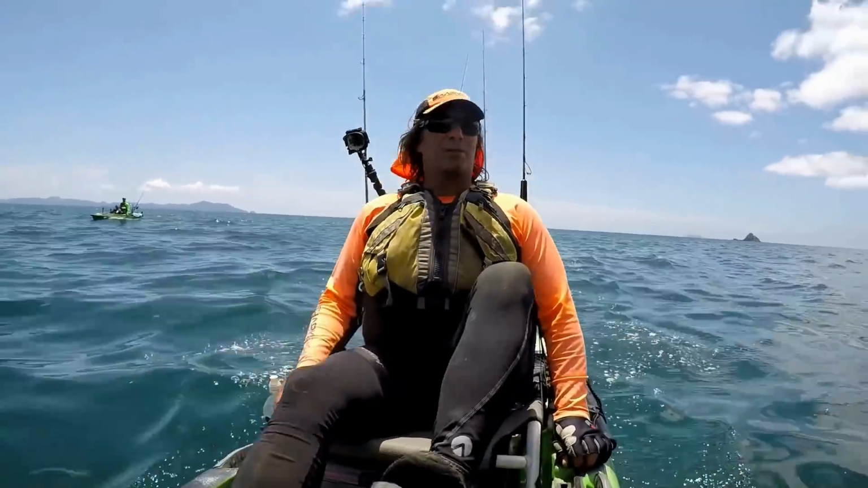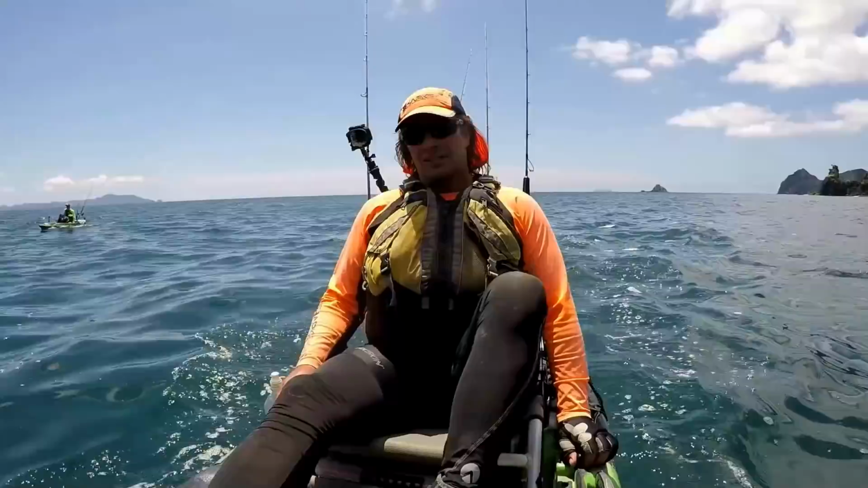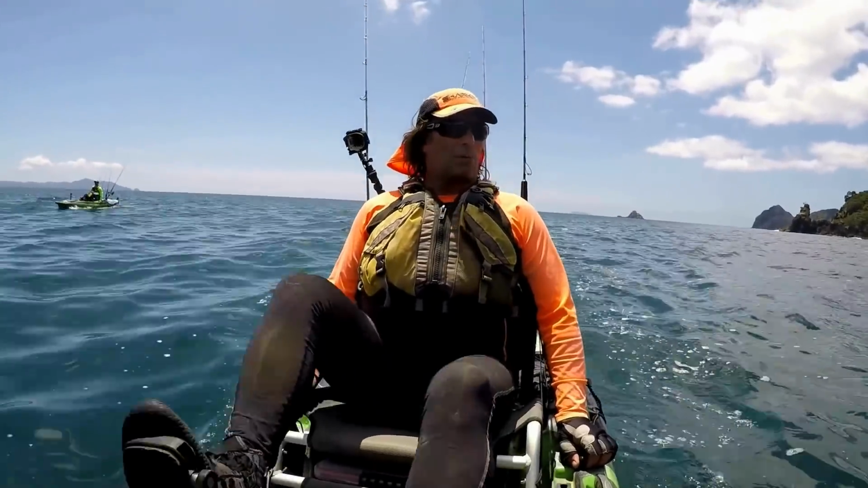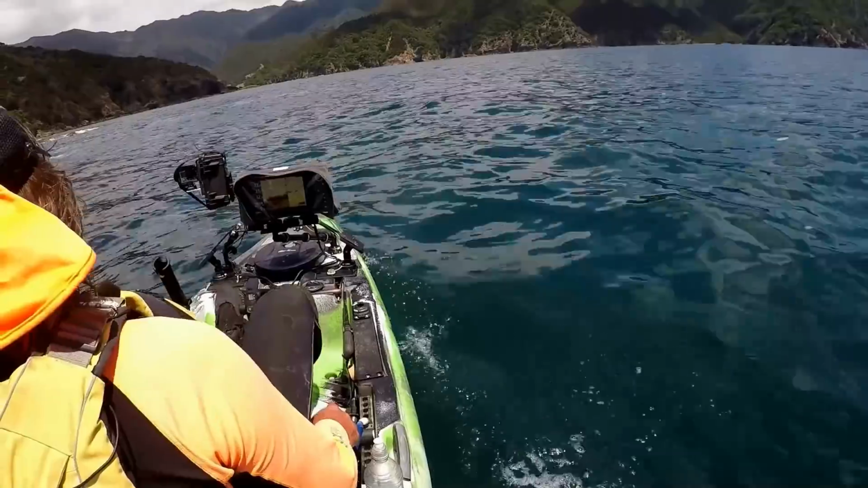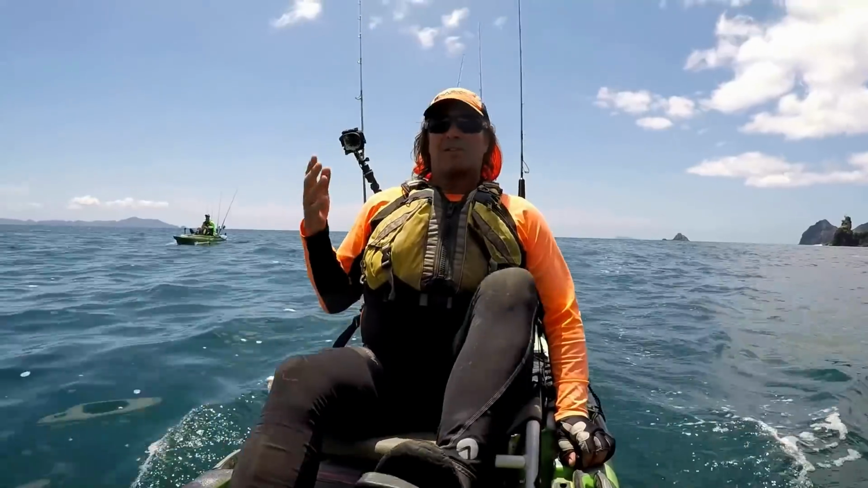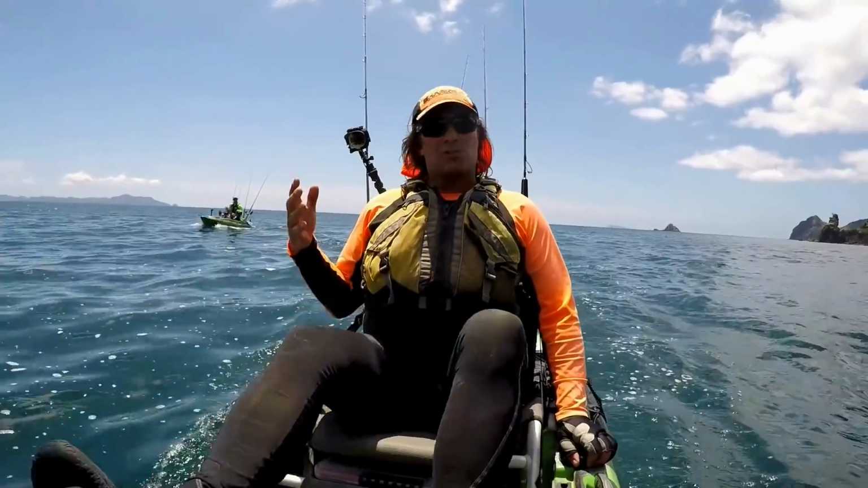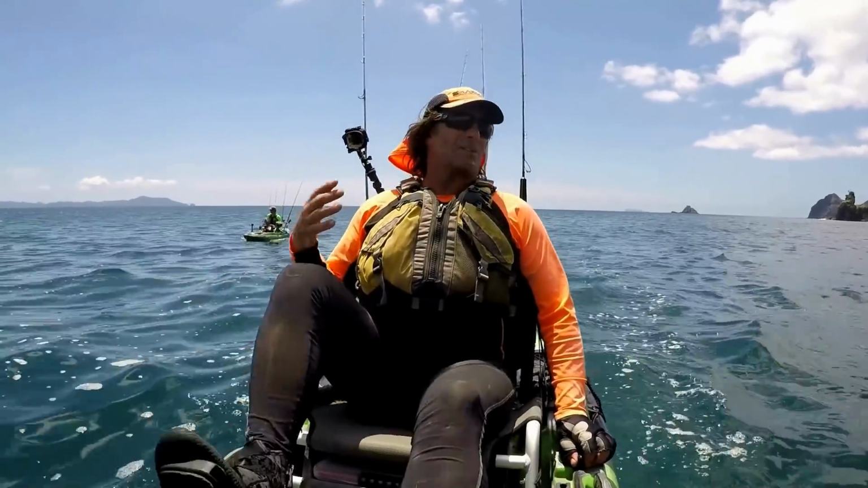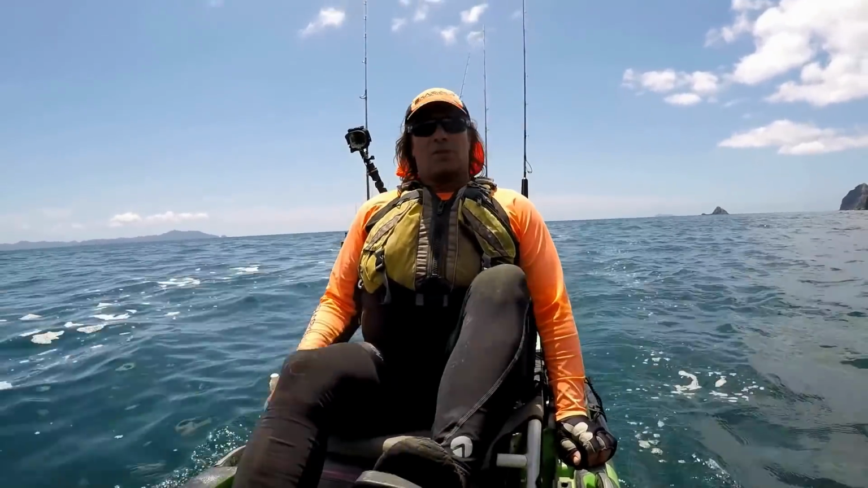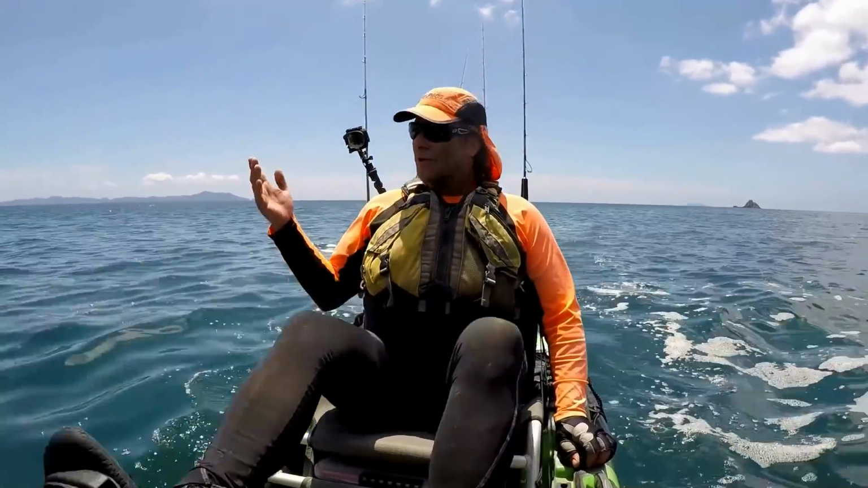Well, heading back now, just coming back into Stony Bay. What a morning. Hard fishing, but that's what happens sometimes. Fish can't always be on the chew, but the whole point of getting out there and enjoying this thing we call kayak fishing is to get outdoors and enjoy everything that Mother Nature's got to offer. We are so lucky in New Zealand with the country that we have. It's just amazing. Beautiful scenery.